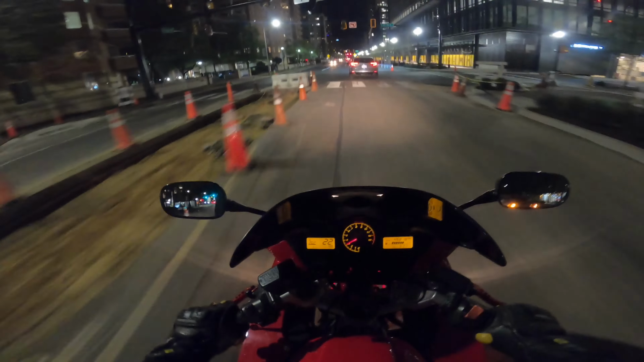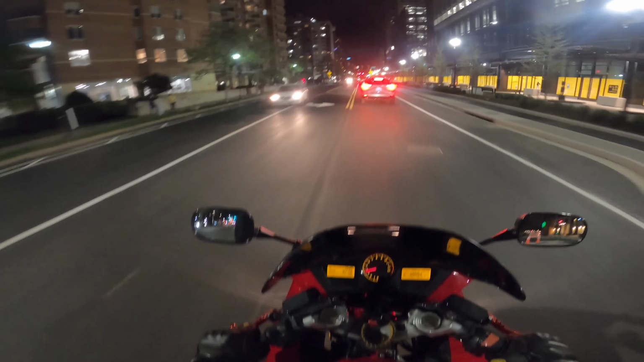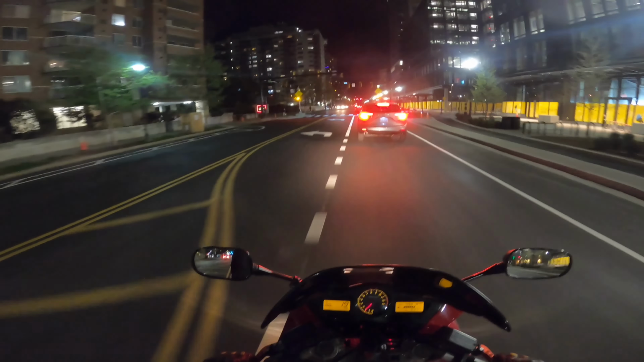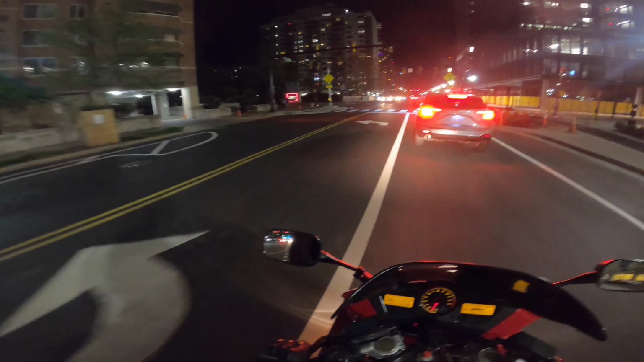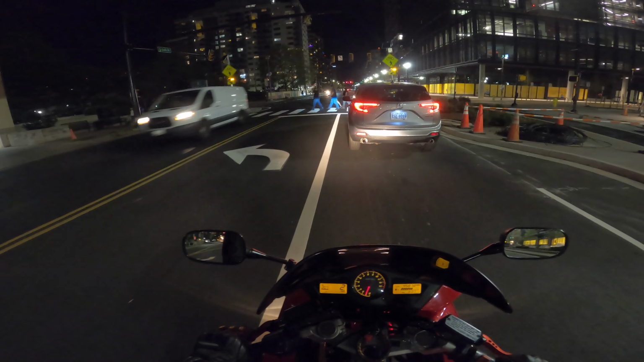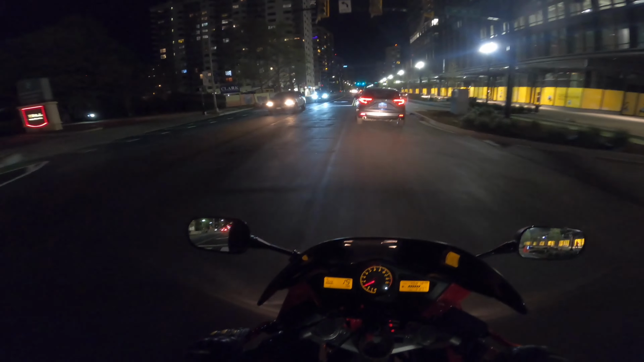But again, the benefit is at night there will be less of them to look out for. There will be less threats to you. You should be able to go through most roads without traffic, and just really enjoy yourself. I know I do. Like I said, I've ridden a lot of miles at night. I don't think you should be afraid of riding at night.